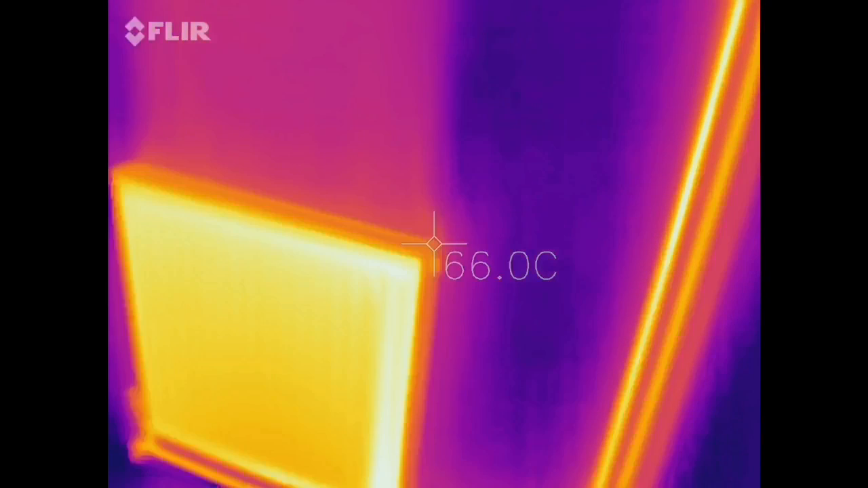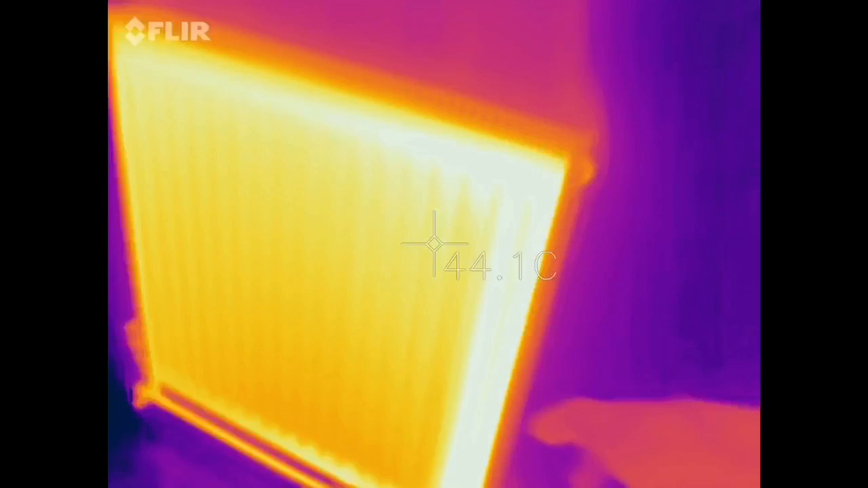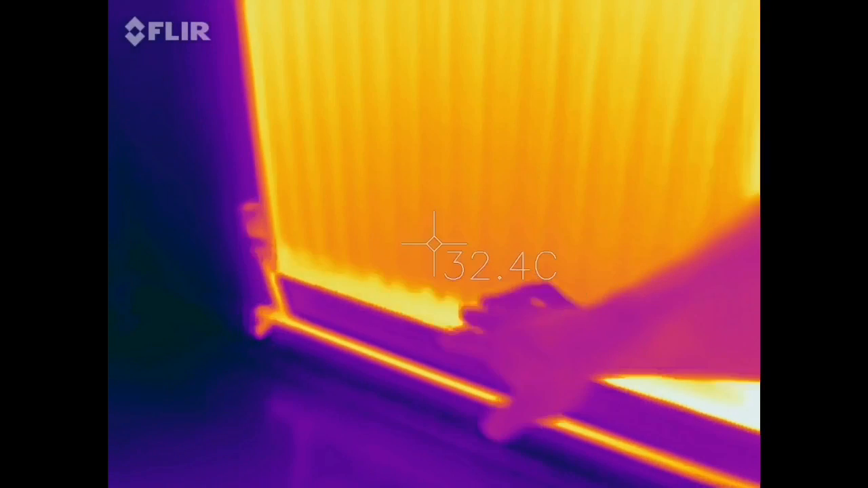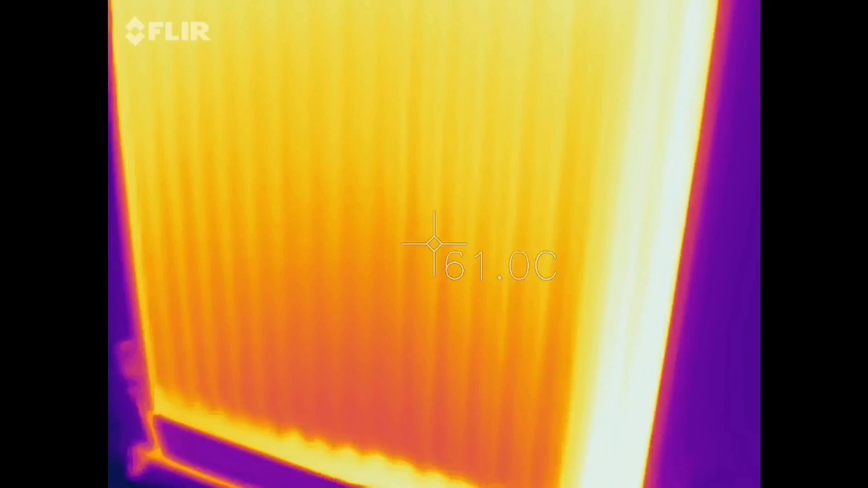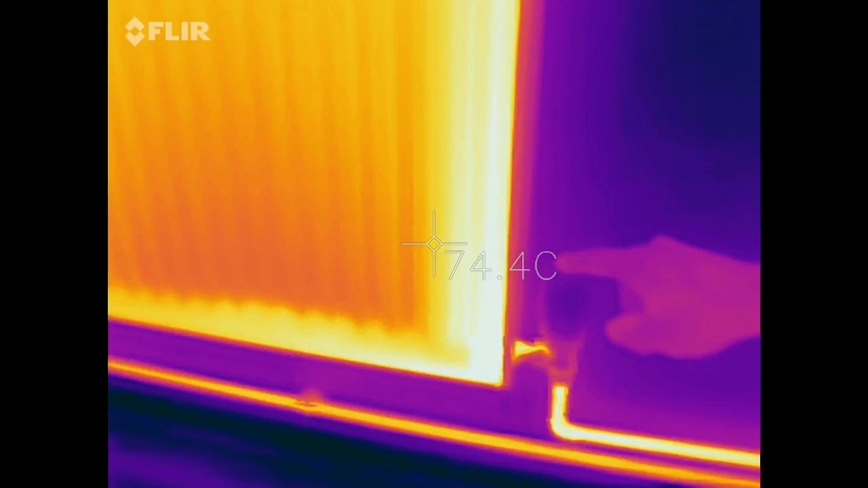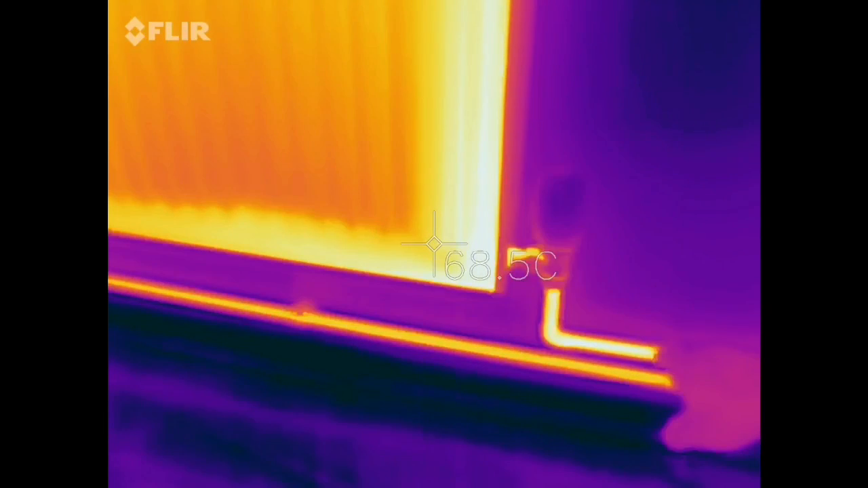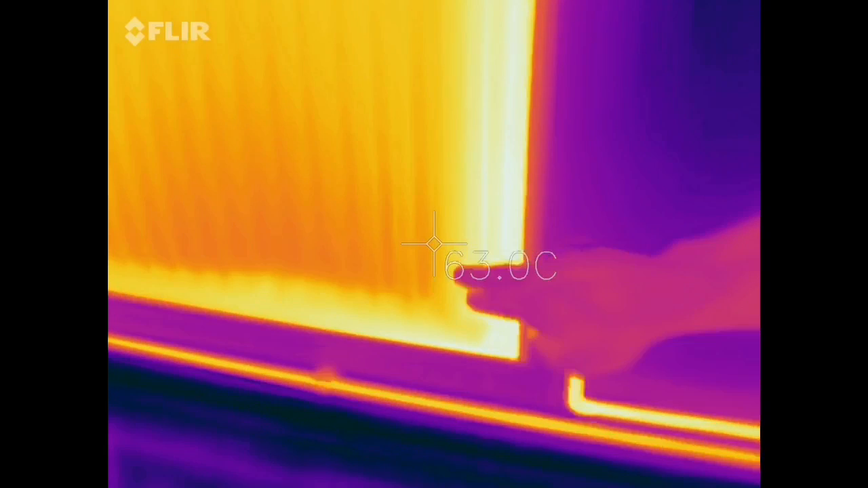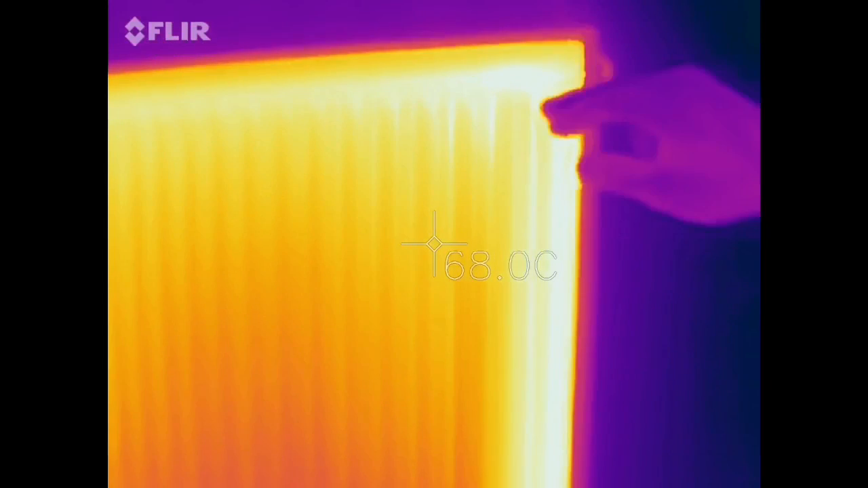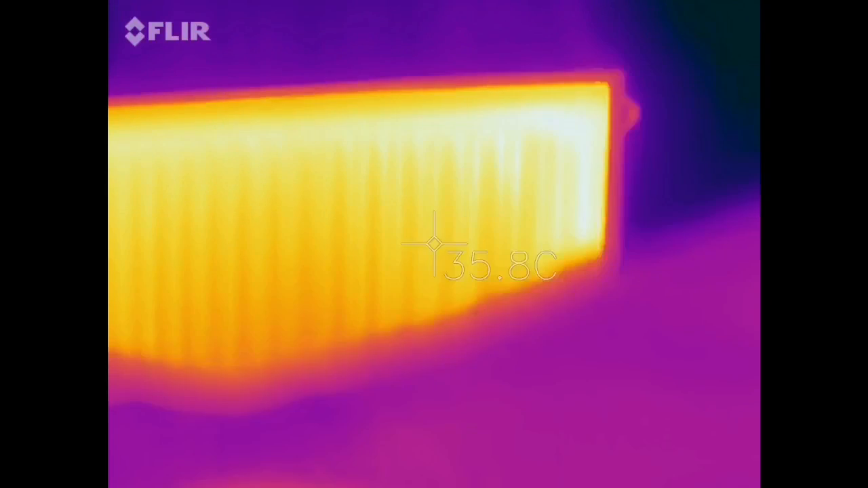If there was a cold spot, you would see a section in the middle here would be cooler. And we can see on this side where the TRV is, that's definitely the flow, because this pipe's hotter than the return pipe at the bottom. And you can see on the radiator the actual heat coming up and then distributing across the radiator from there.